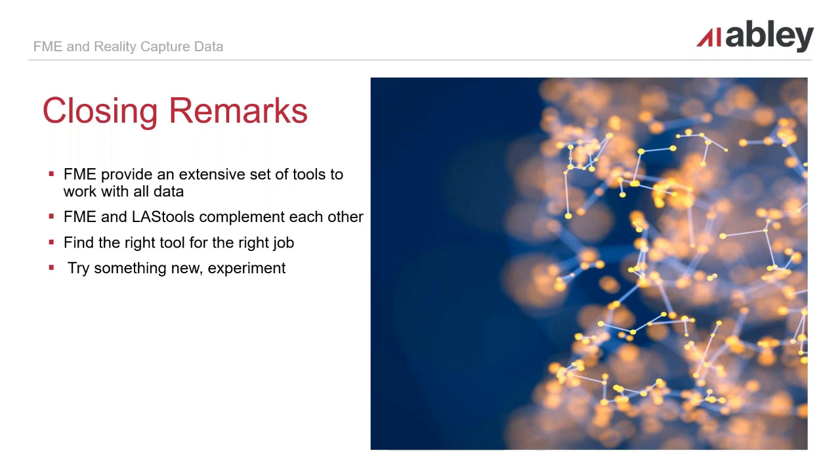Don't be afraid to try something new. If I didn't give this LAS tools piece of software a go, I wouldn't have been able to produce what I produced today. And as I've come to sort of realise, reality capture data is so broad and it has so many different applications.